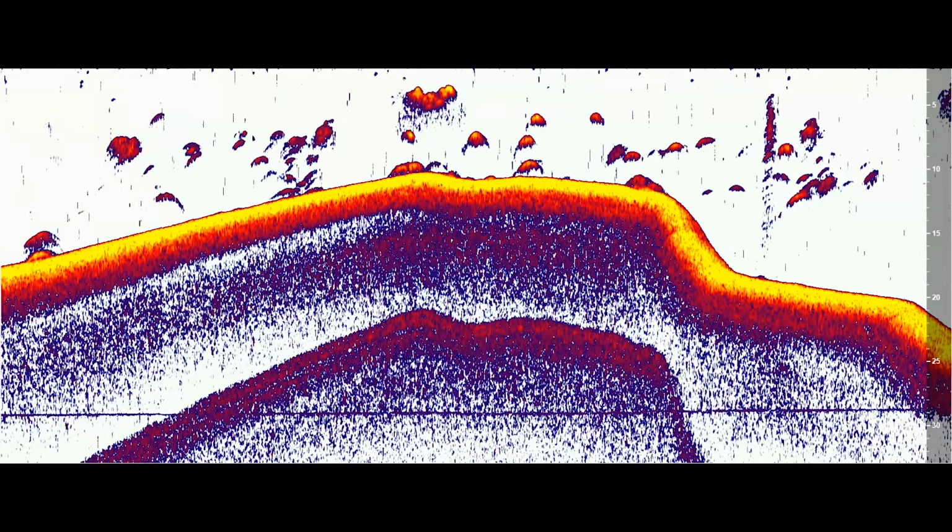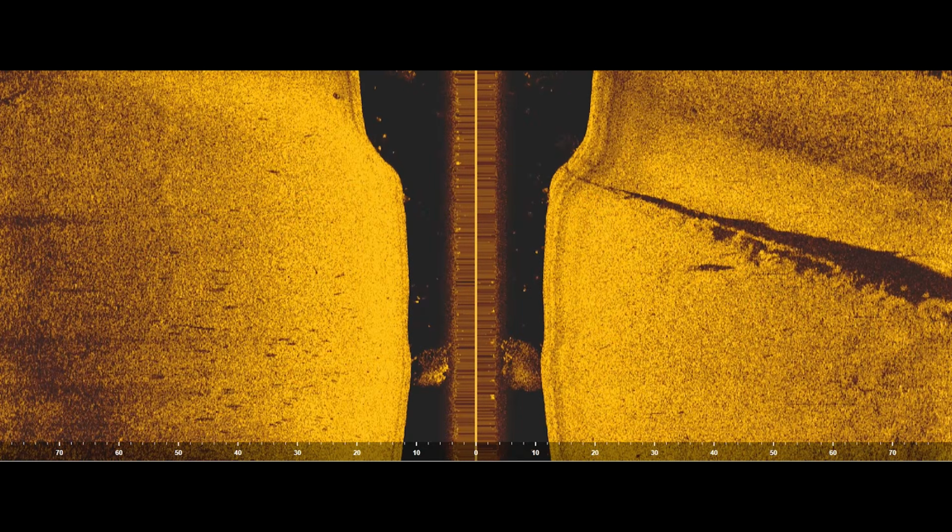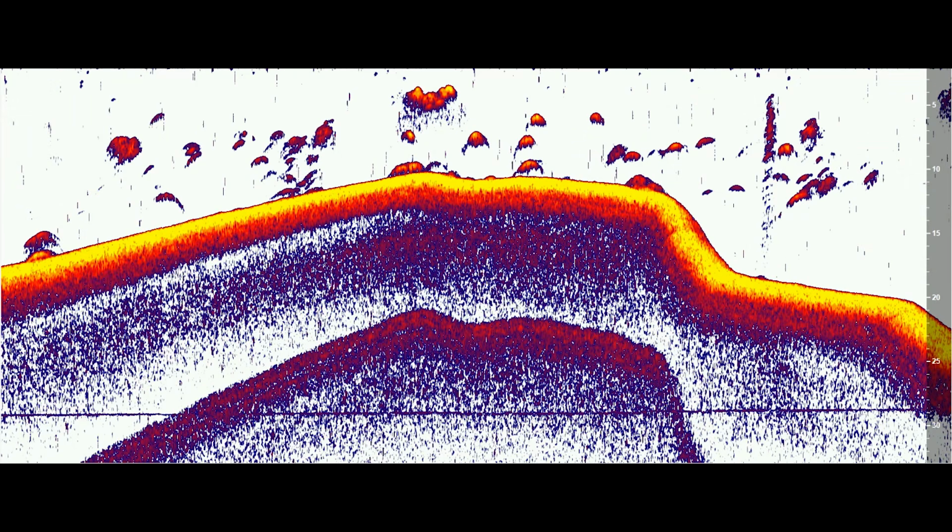Now, one thing you may notice is that I wasn't using my 2D sonar or my side imaging when I was explaining the rules for identifying bass. And the reason for that is because I don't really use those two types of sonar to identify the species of fish. I actually use each sonar for very specific applications. And so I'll use a 2D sonar usually just to identify, are there fish in the area?